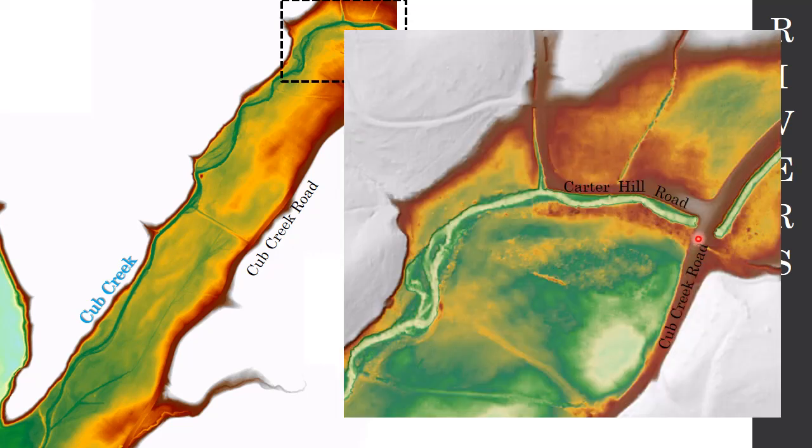So here we have Cub Creek Road coming in. This is Carter Hill Road coming down, if you want to orient yourselves. And the first thing I notice is we're getting that more crinkly, craggly stuff right in here. Right there. And then right in here we're seeing some more what I would call flood material. But it was curious. I was wondering why we see just a patch right there.